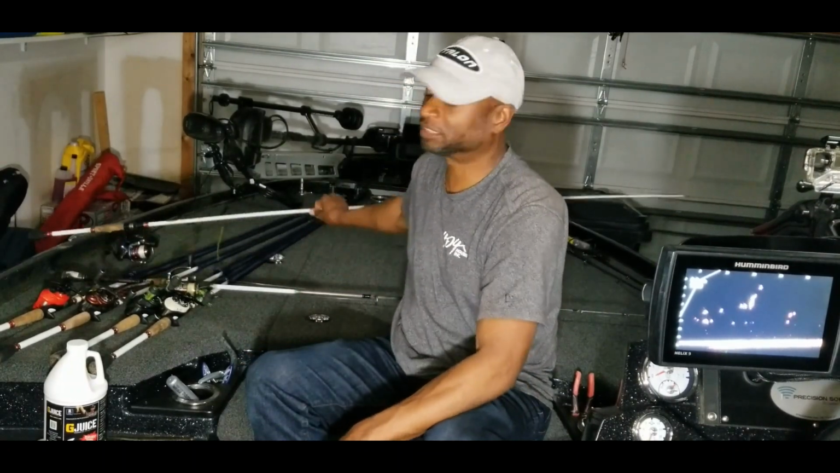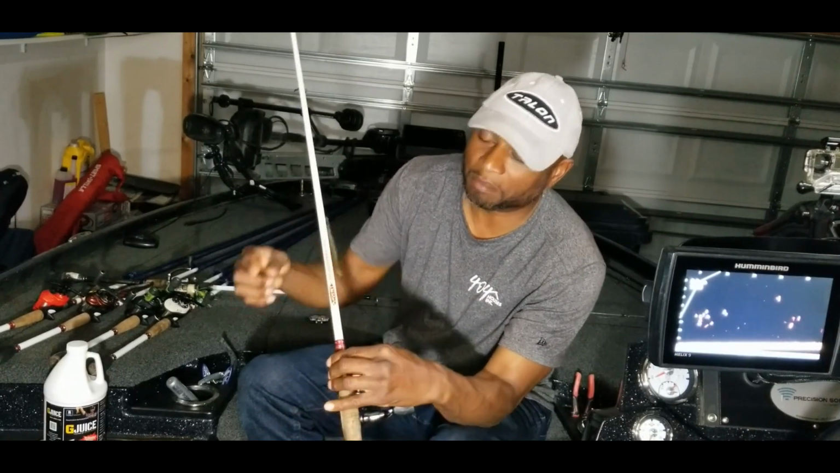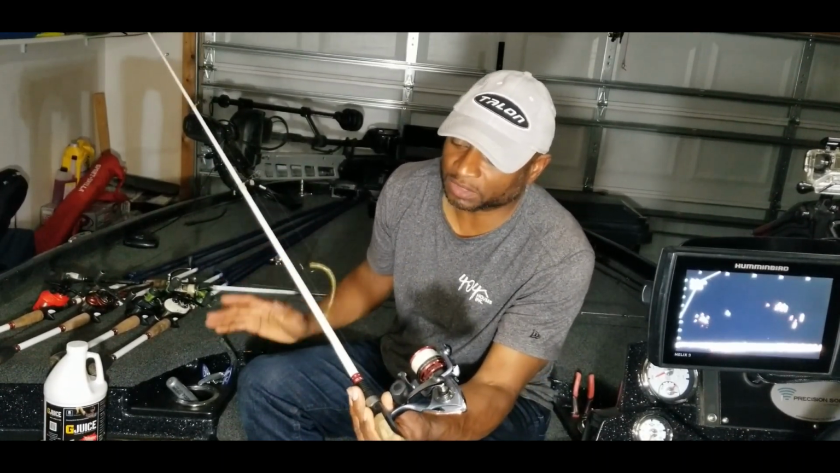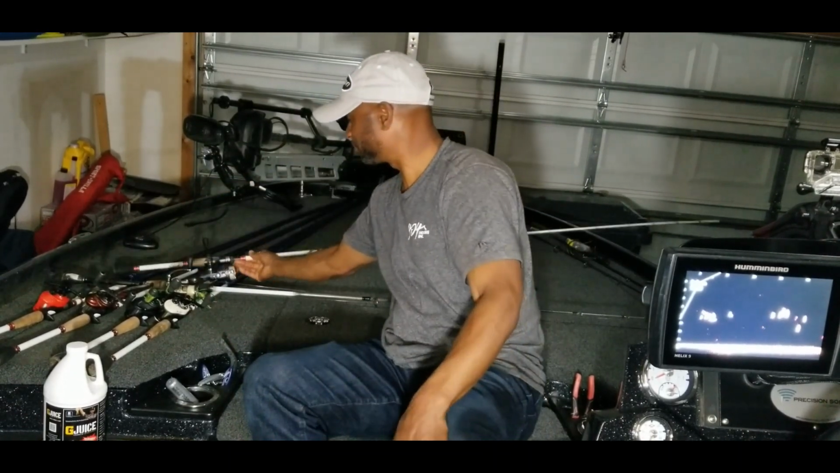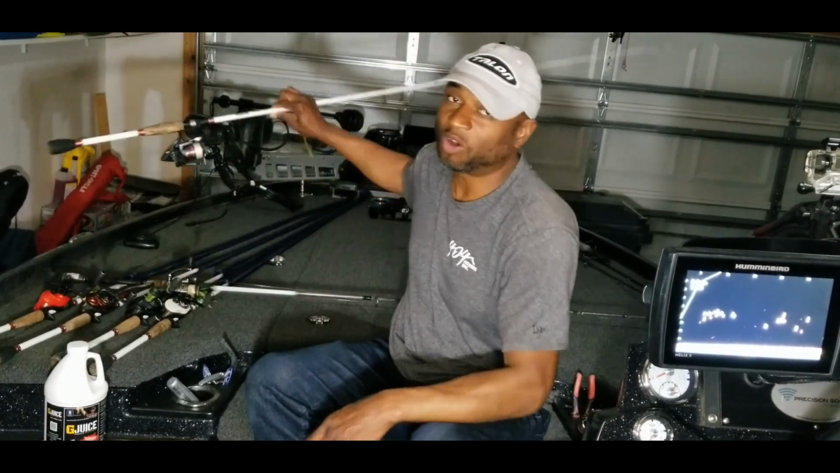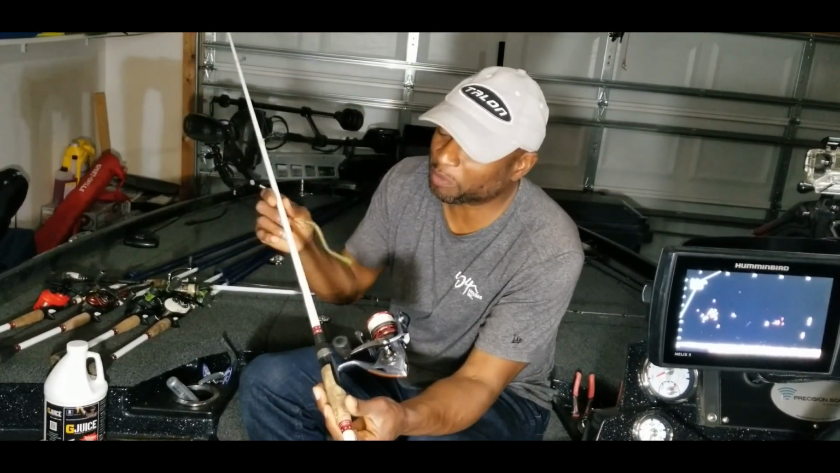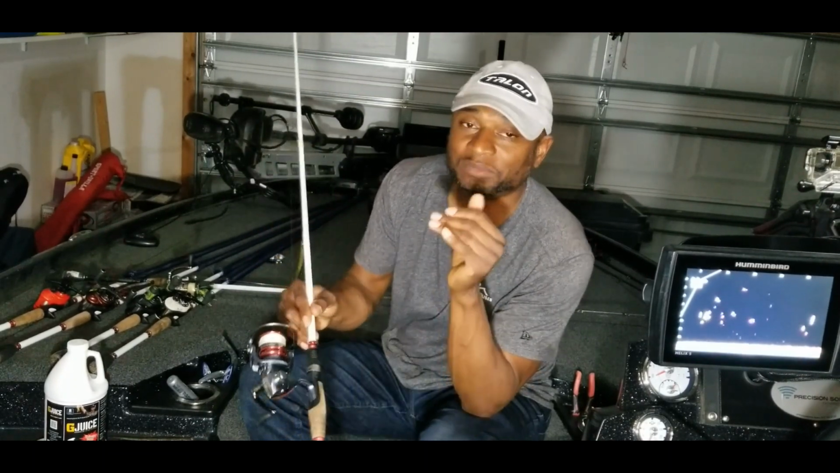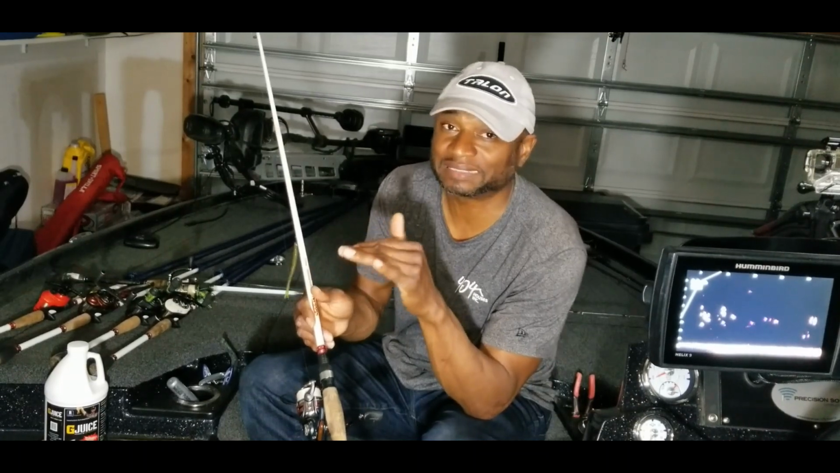On my drop shot setup, I have a 6'6" Micro Magic Ducket rod. This is a medium heavy rod. Sometimes I do use the medium, but I think they discontinued the 6'6" in a medium.